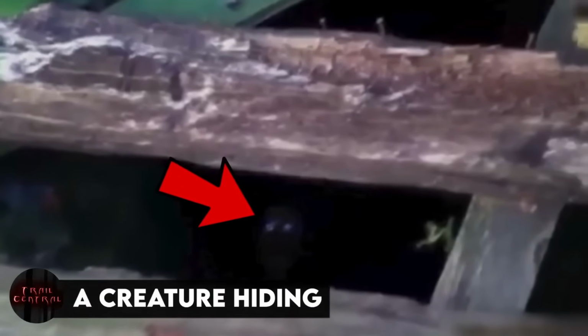A creature hiding. When this man was trying to find something out of the ordinary in the woods, he came across exactly that. A weird, tiny creature with glowing eyes hiding deep under some abandoned well. And even though he was just looking for that kind of thing, the man did not stop for even a second to have a closer look at that thing.